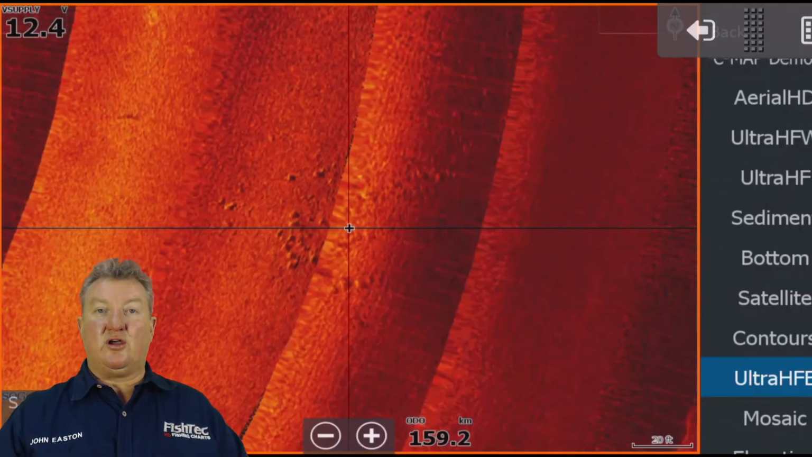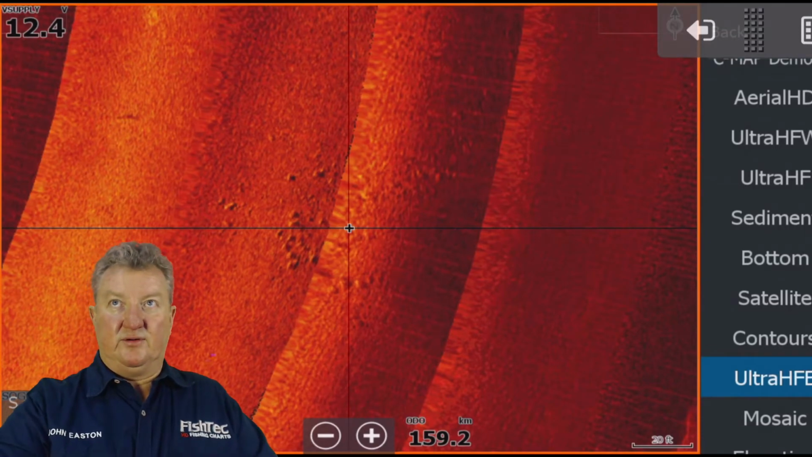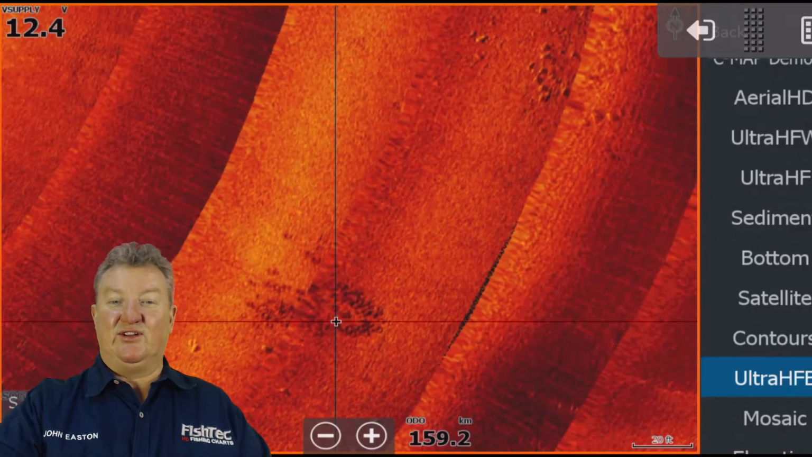See the little rocks there? Remember, rocks are not structure. They cover. And then, of course, oh, there it is. Okay, I'm not even going to talk about that.